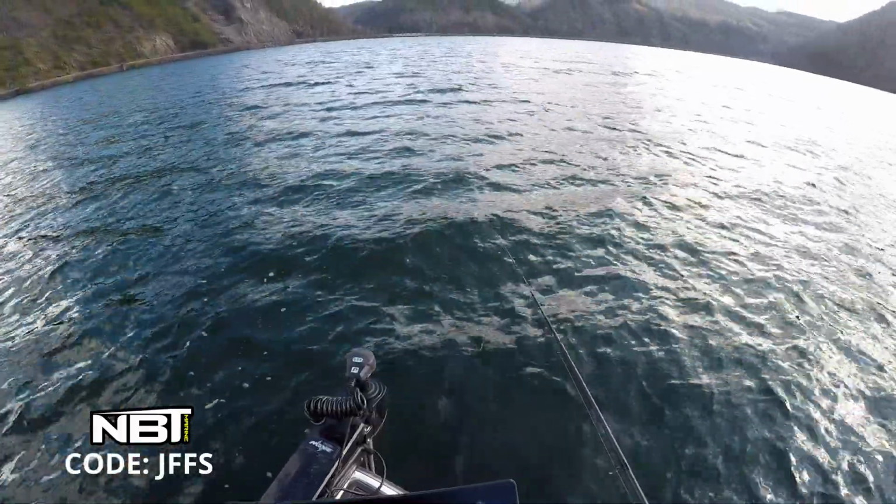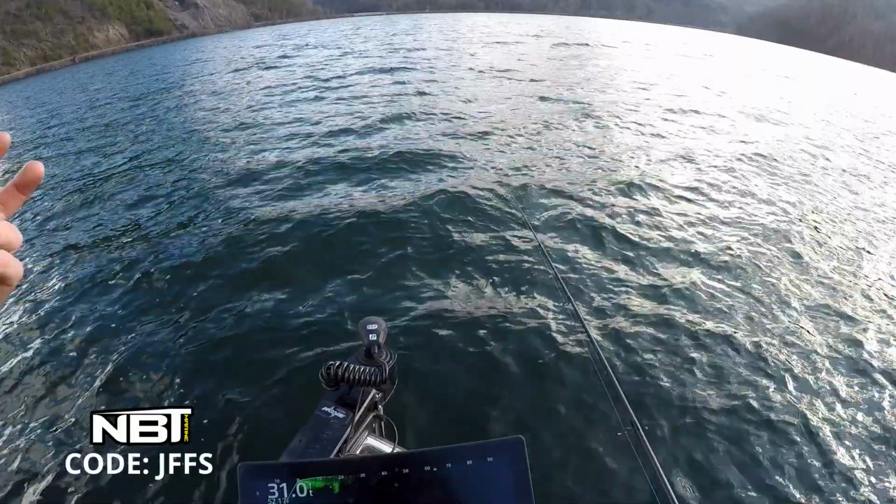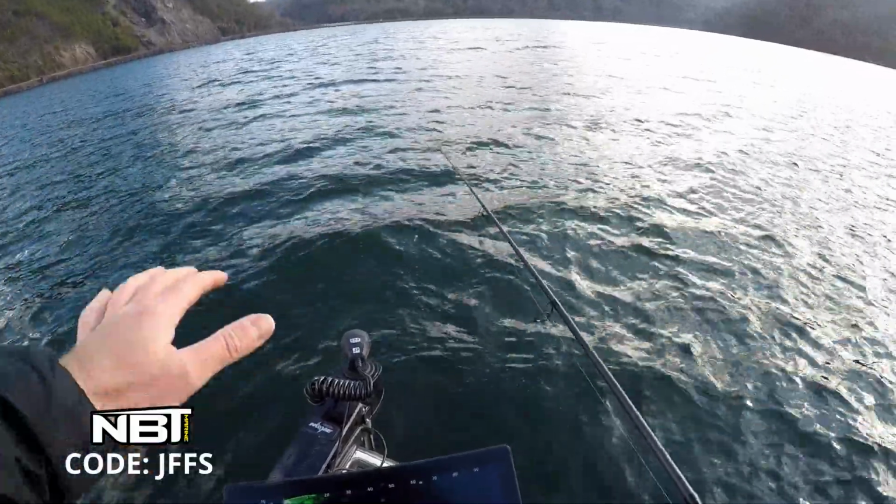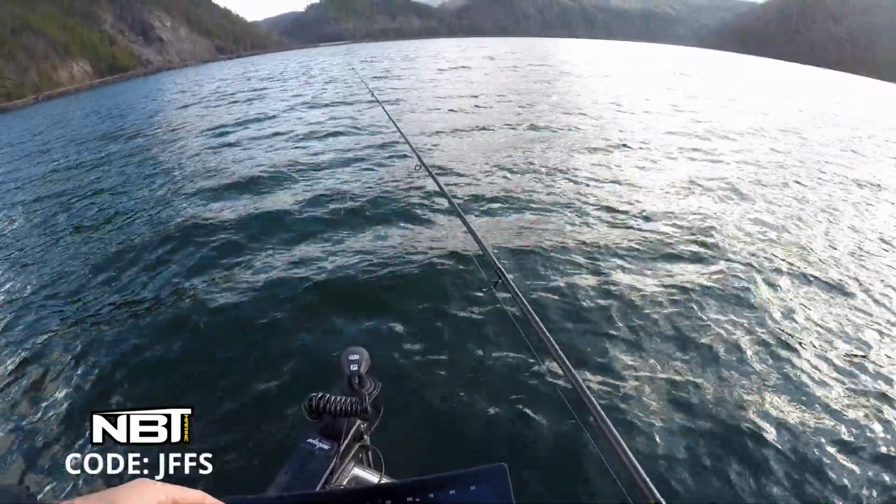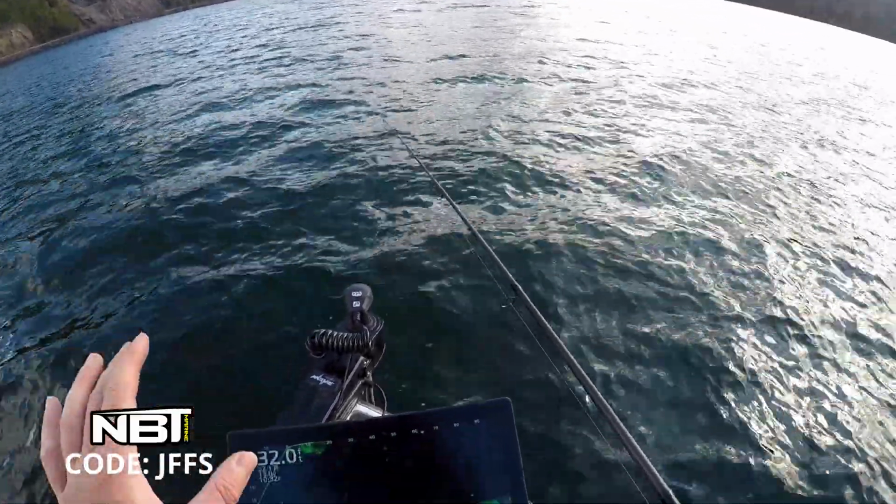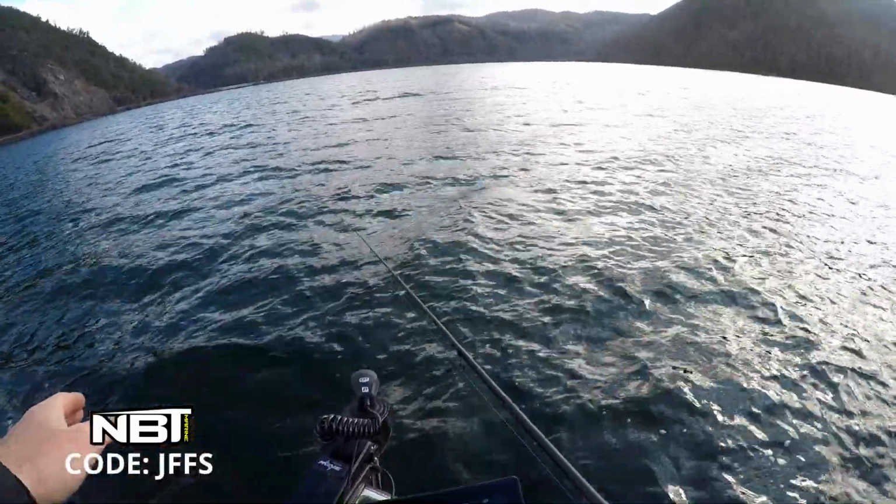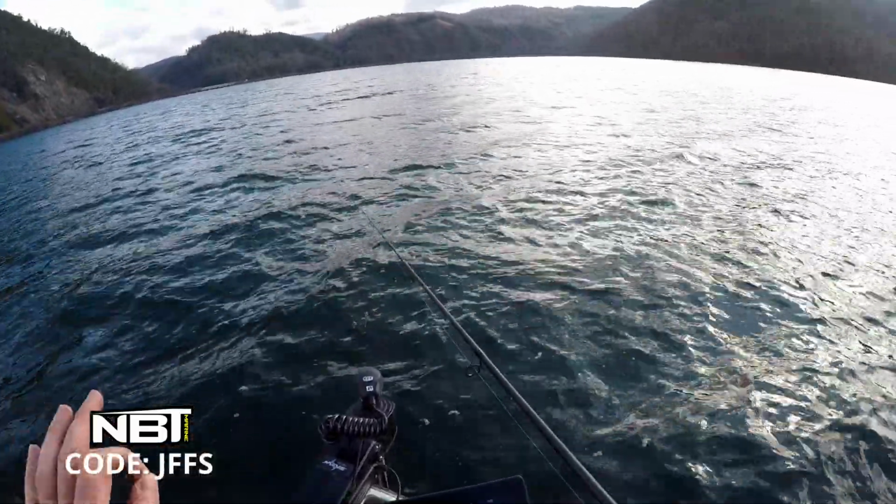I think one of the bigger misconceptions is that it's made fishing easier, and it has in some aspects, especially with suspended fish, where groups of fish you've never been able to target before. I think it's made anglers more efficient. That's the word we need to use, not easier.